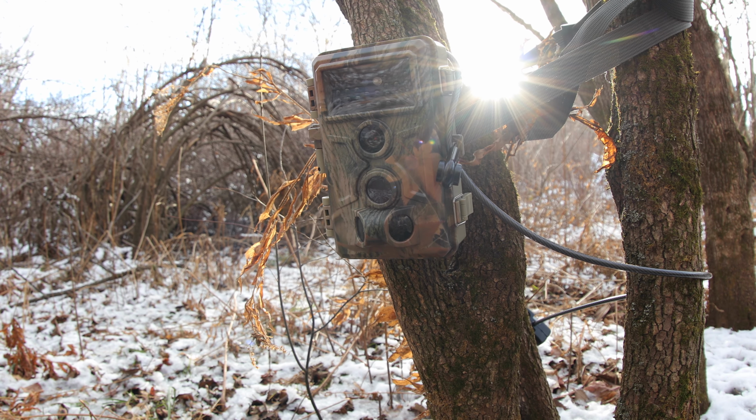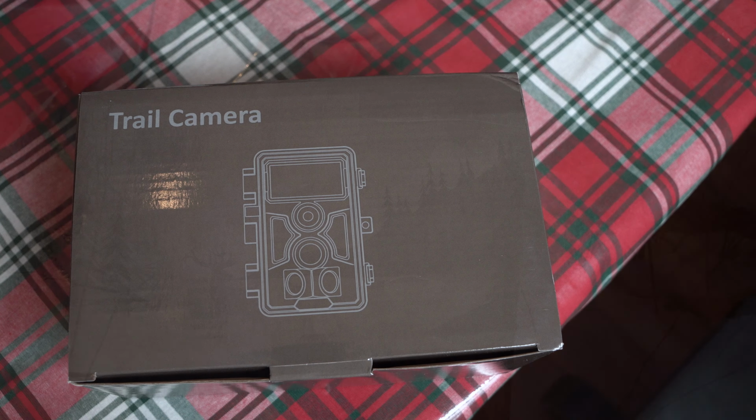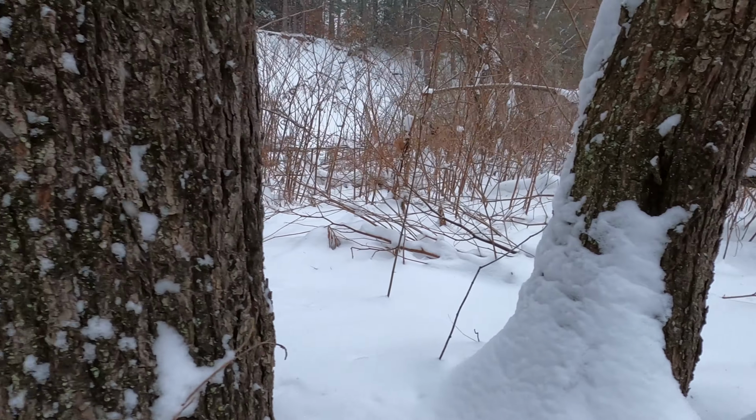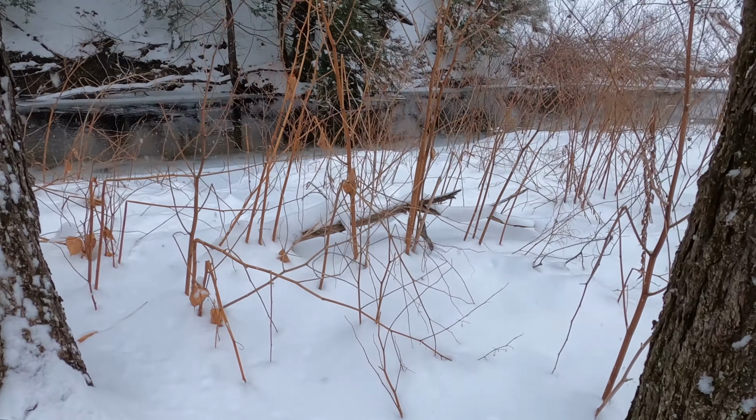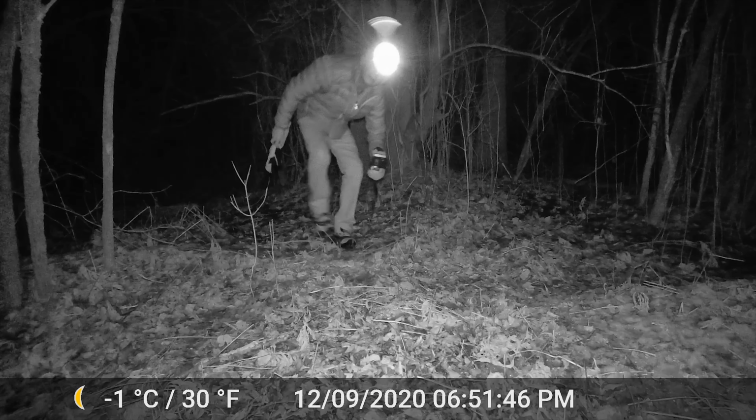About a week after setting up this second camera, I succumbed to an impulse buy, which resulted in a third camera. This one I set up a couple hundred feet from the second camera, same side of the river, but closer to the water.